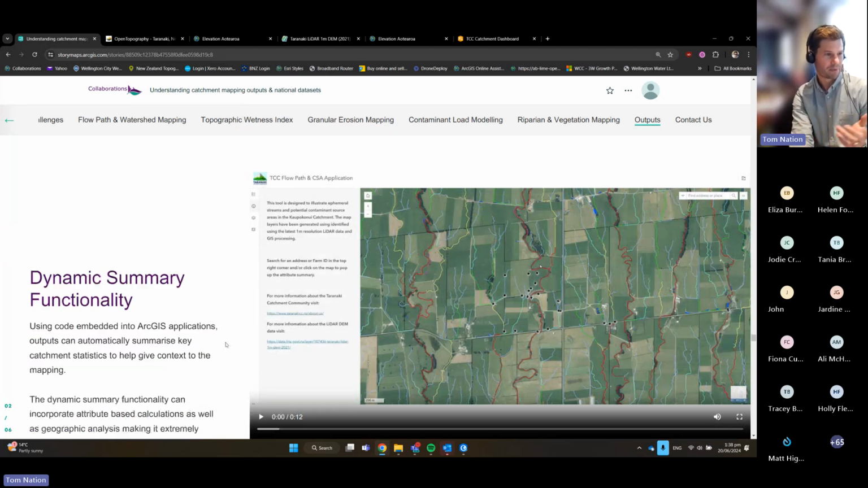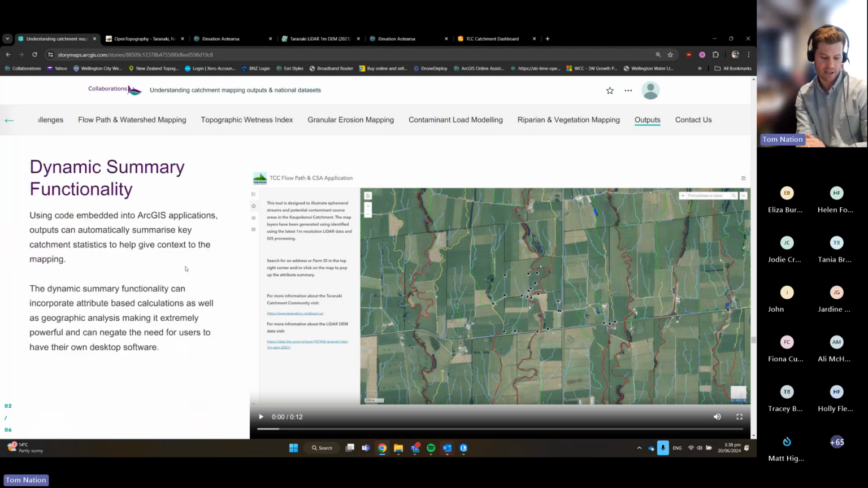We've also looked at some dynamic functionality. When I say dynamic, I mean it's in the background or on the fly. ArcGIS is doing some calculations, which is relatively new and recent in the ArcGIS world, particularly for being available in a web browser. This kind of functionality has always been available to people using desktop GIS software, but we've been able to integrate some of this functionality into the web maps themselves.